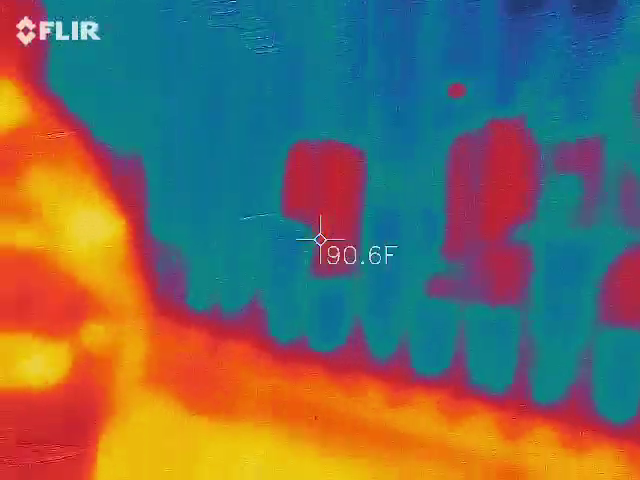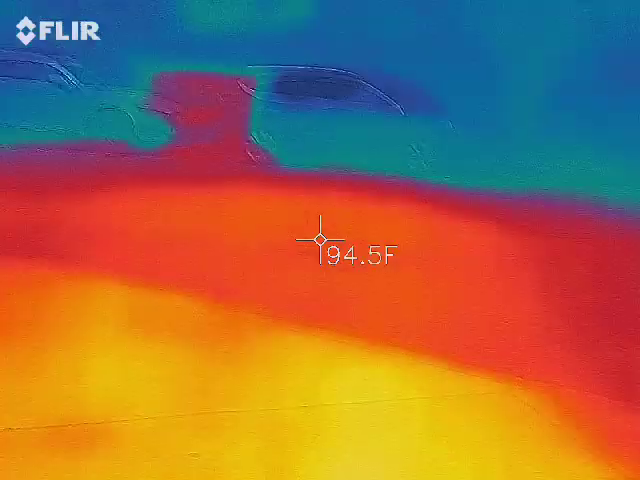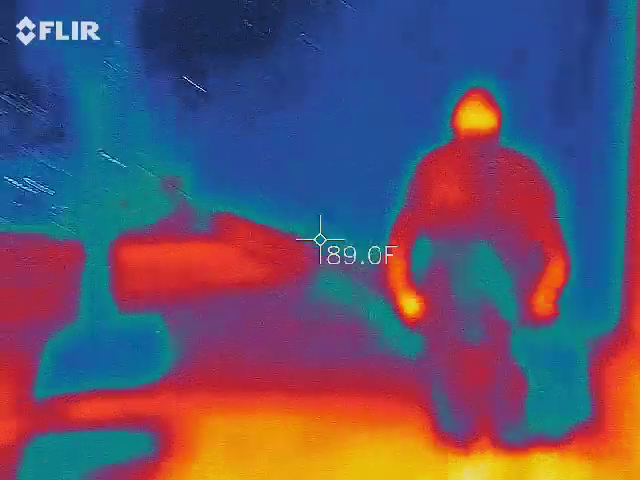You want to try the speaker? Yeah, try the speaker, see what you got. I don't know what's going on. Like I said, I haven't tested the speaker. We're actually going to head back down this way. Yeah, stars. No.